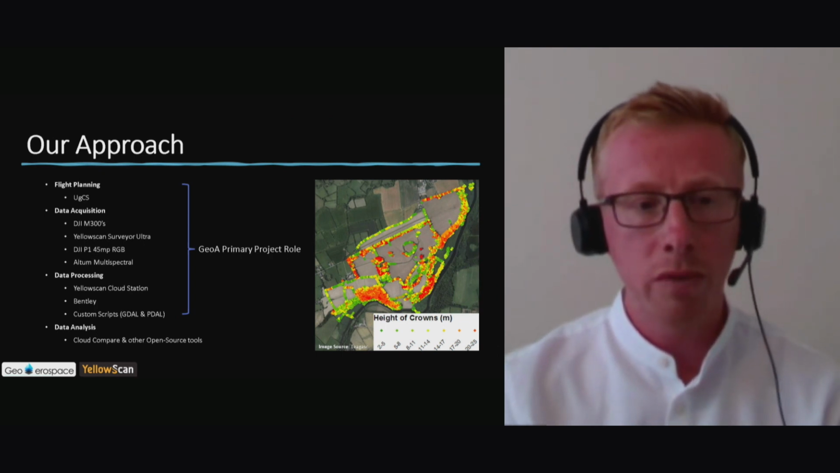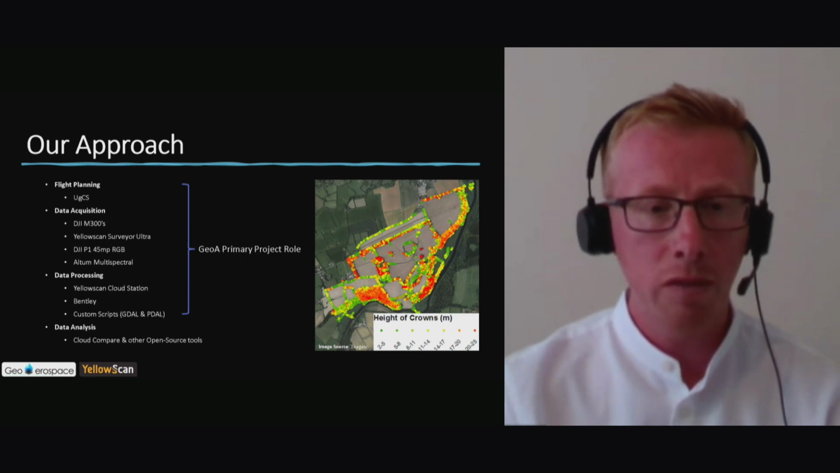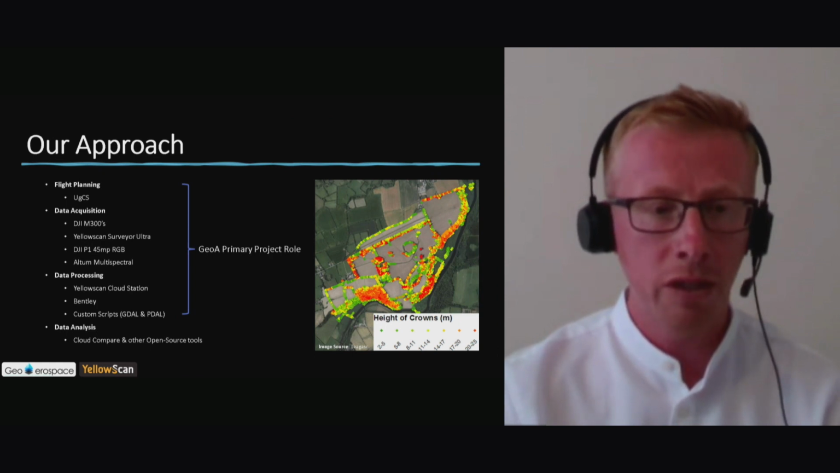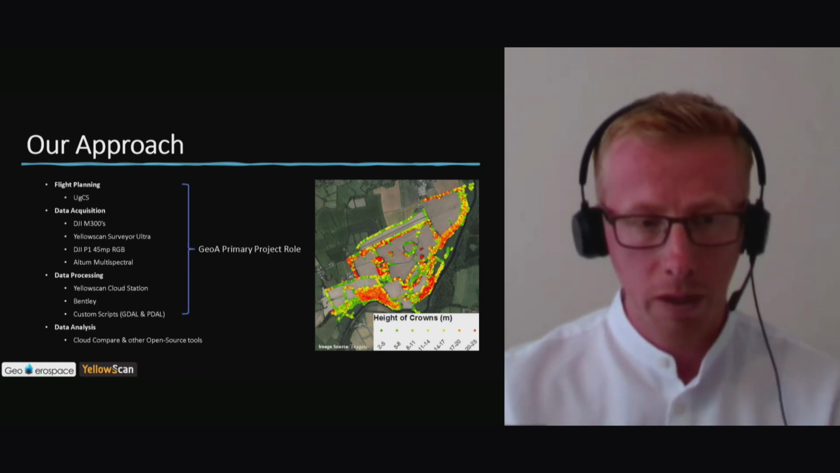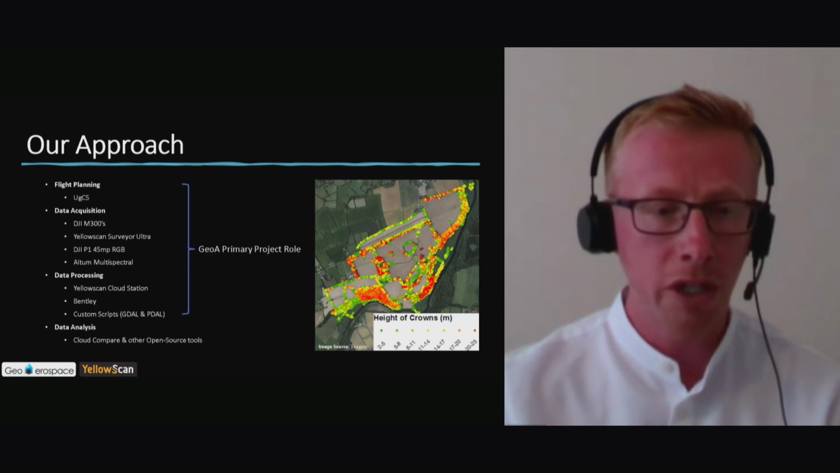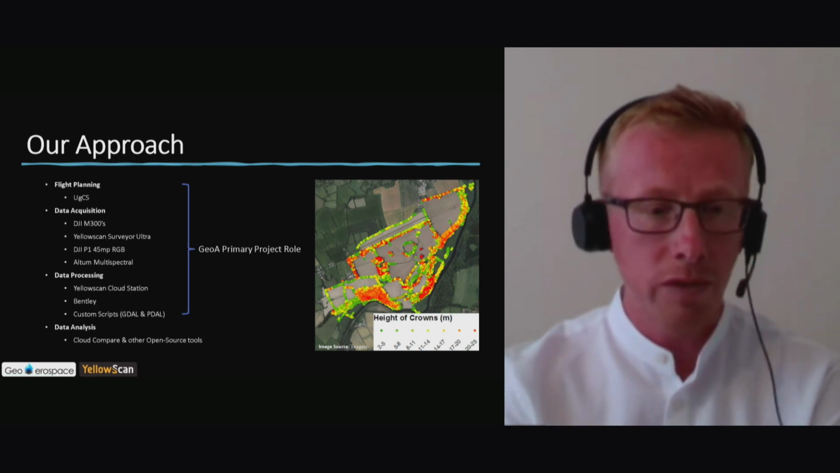For these sites, we've used the DJI M300, again a great platform, with the YellowScan Surveyor Ultra on one, a DJI P1 45 megapixel sensor on another, and then an Alta multispectral. So we're trying to blend these different data sets together to understand exactly which offers the most potential. So it's multimodal sensors.